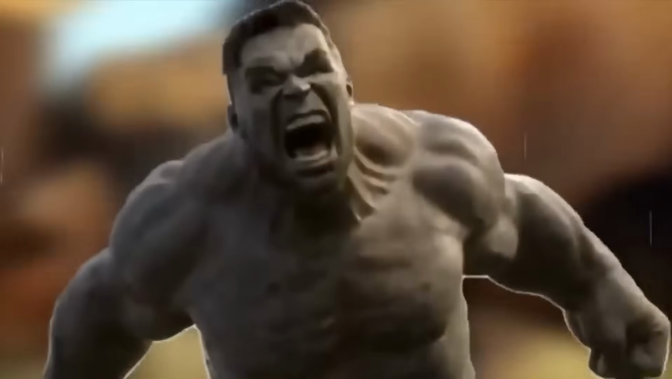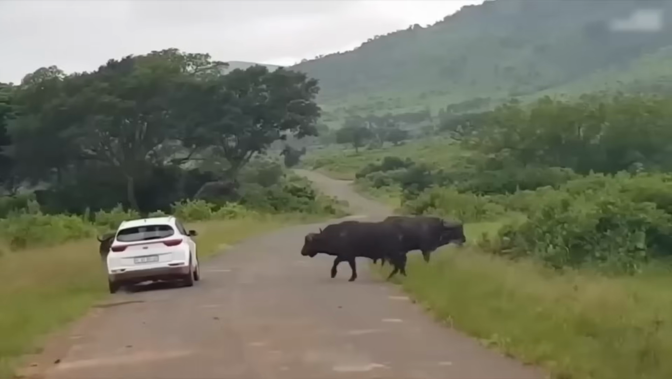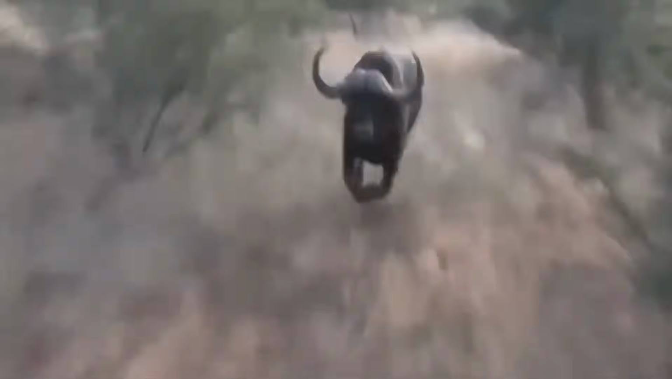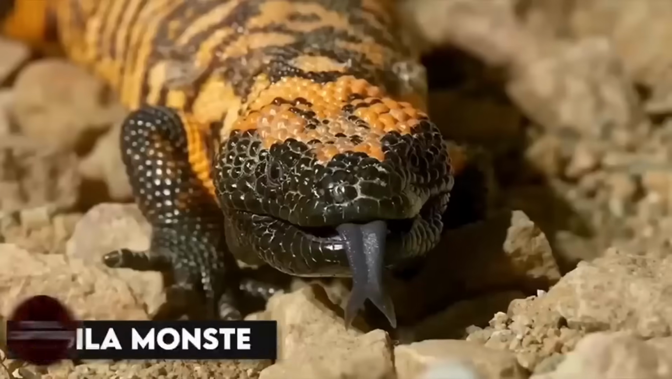Africa's version of the Hulk. These big boys can weigh up to a whopping 2,000 pounds, making them one of the biggest and baddest creatures out there. And here's the thing, they're not afraid to throw down. They've been known to take on lions and even humans, and let me tell you, you don't want to mess with them. That's why they're also known as the Black Death. So if you ever find yourself face to face with one of these beasts, just remember to give them plenty of space and respect. Gila monster.